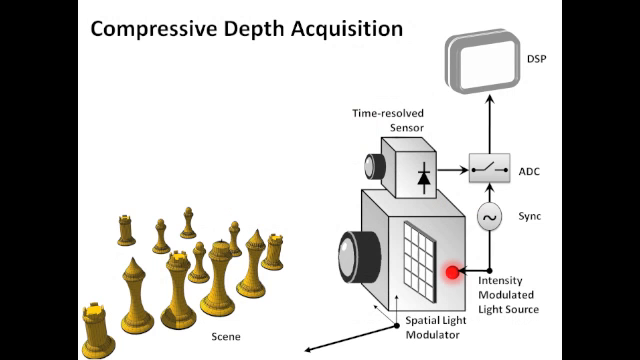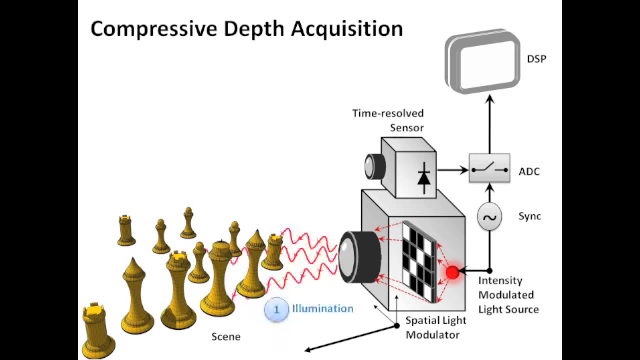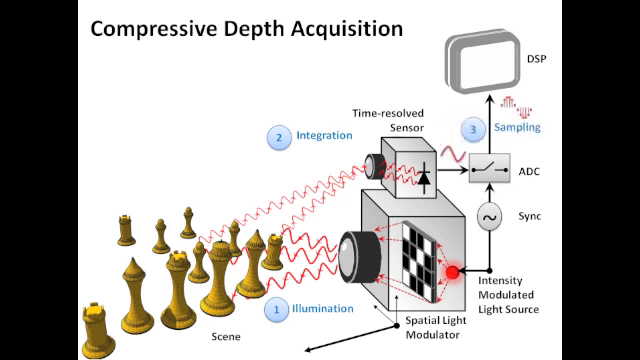In contrast, Codac uses a pulsed light source to illuminate a spatial light modulator. The spatial light modulator selectively illuminates the scene with a randomly chosen checkerboard pattern by selectively blocking some of the light. All the light reflected from the scene is focused at a single time-resolved photodetector. This generates an electrical signal, which is in turn sampled and stored. This process of illumination, integration, and sampling is repeated for a small number of randomly chosen binary patterns. Finally, the time samples collected through this acquisition are computationally processed using a parametric signal processing framework to reconstruct the scene depth map.